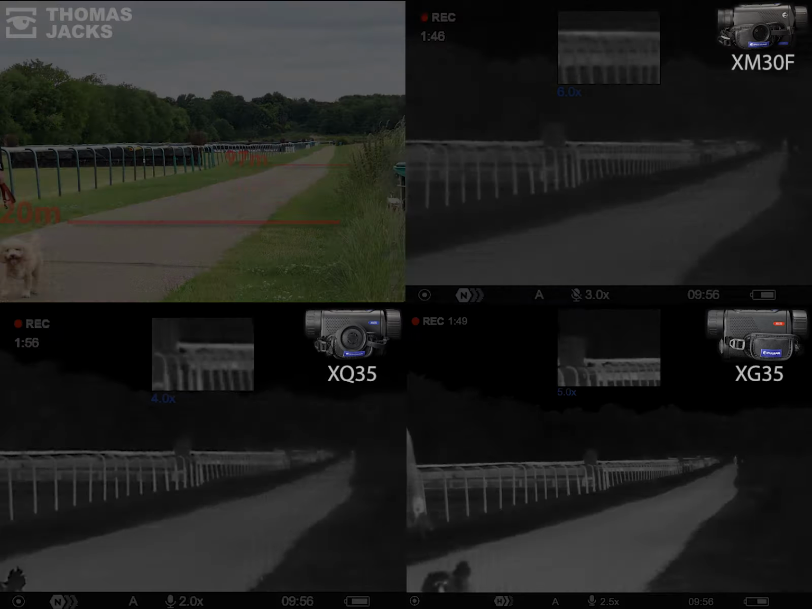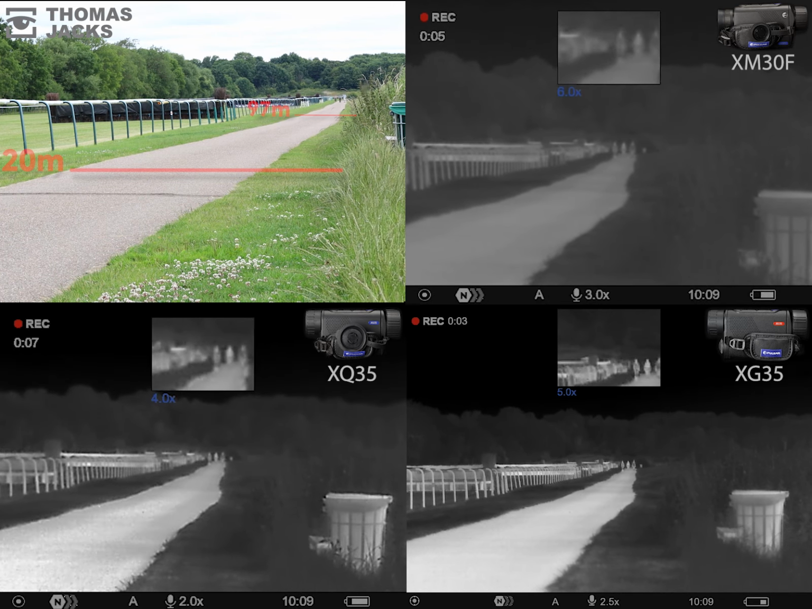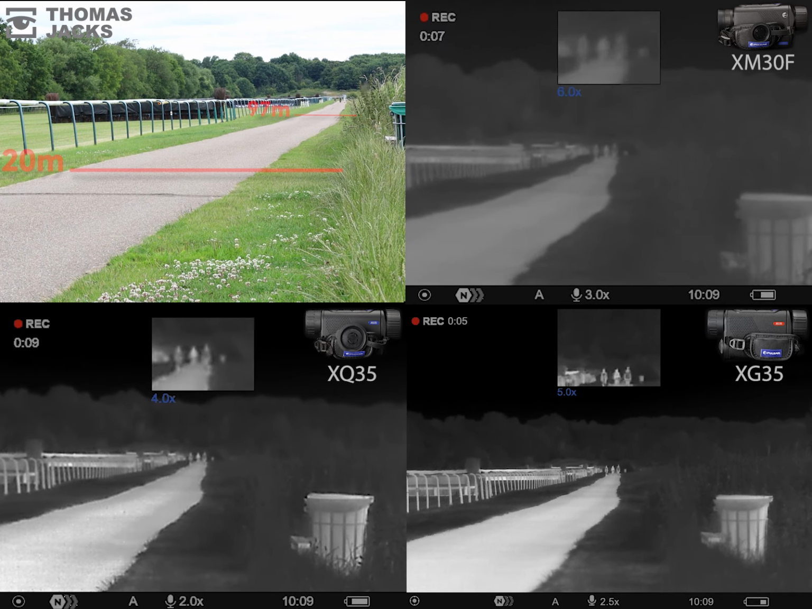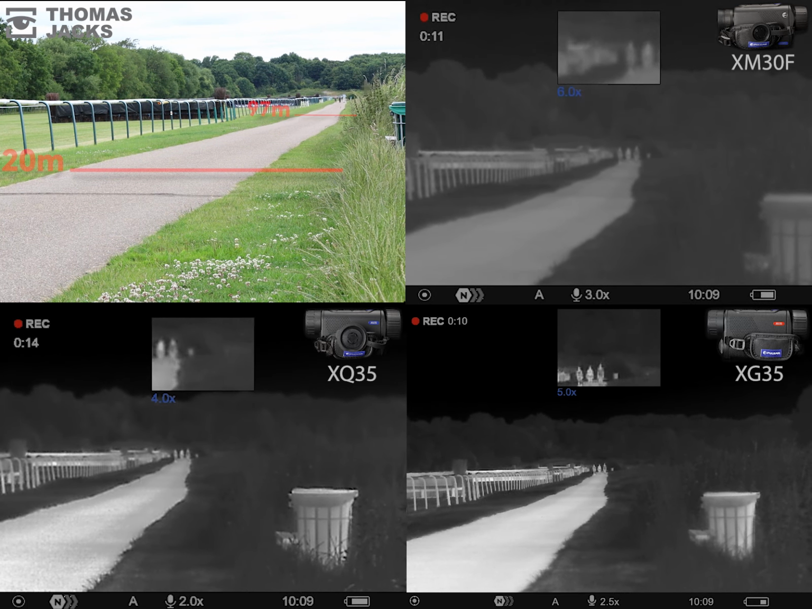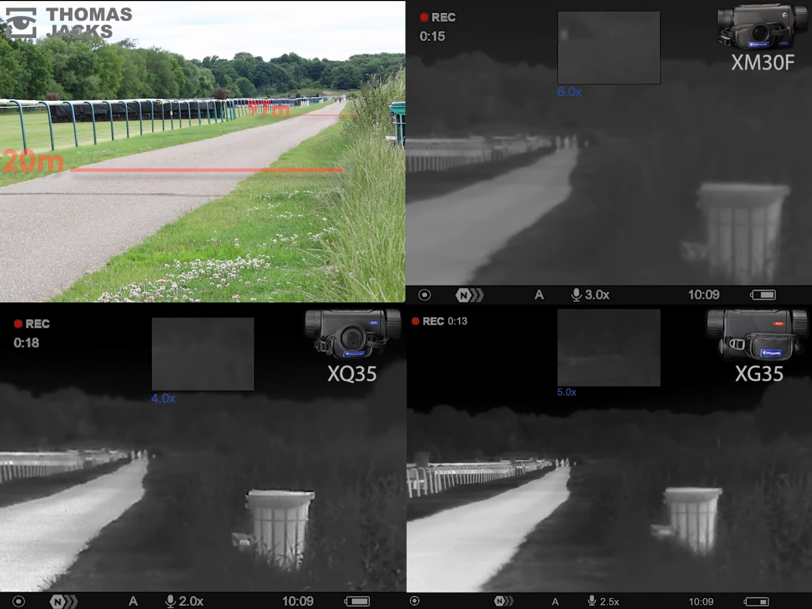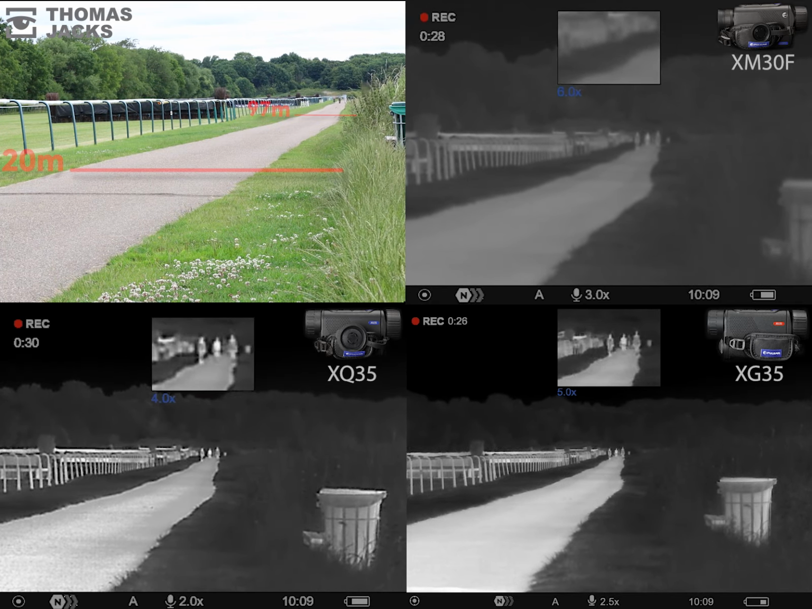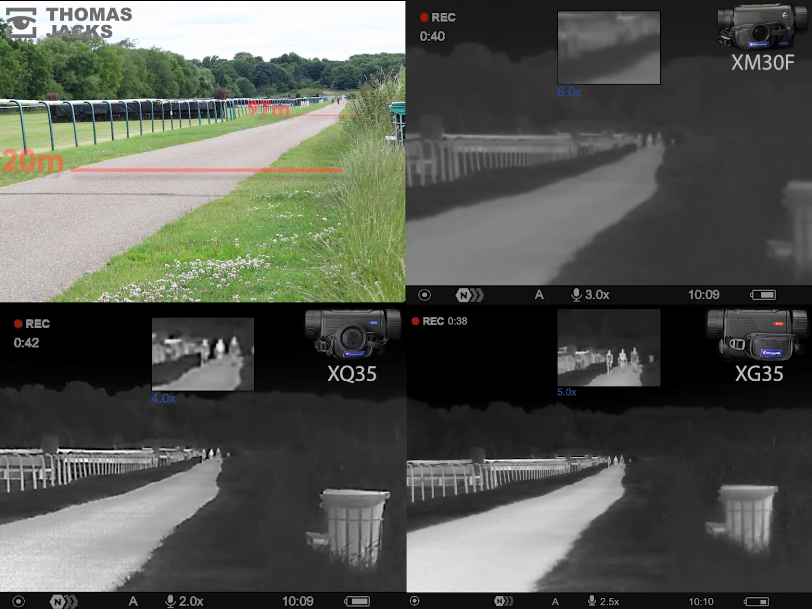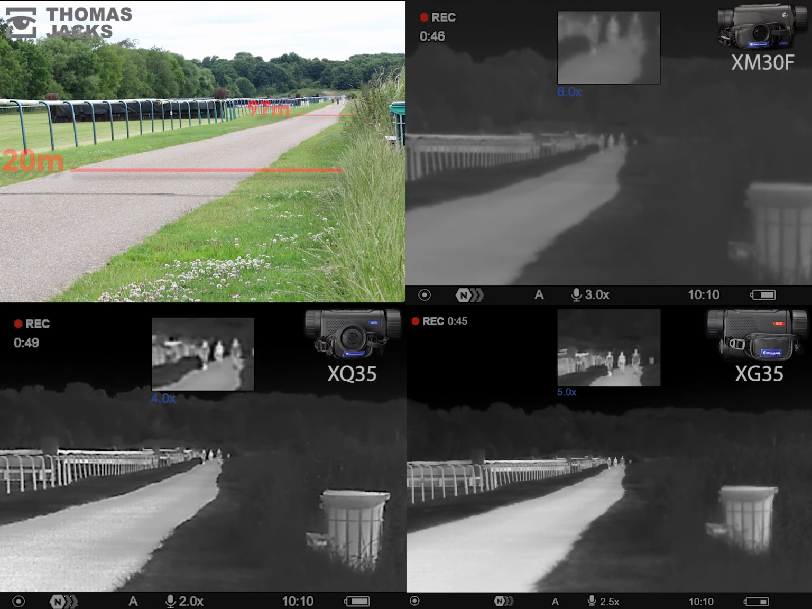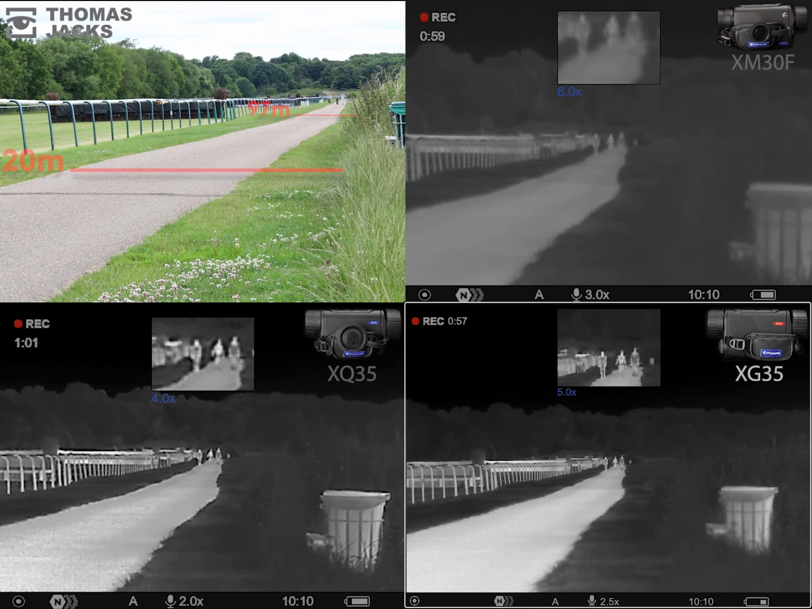So let's see another pass, this time starting off at around 400 meters. So we can try an industry standard ID test and check the distance we can discern men from women. All the Axions easily detect the three people at this range, but let's start speeding up the action. Okay, now we're at about 300 meters and the XG starts to identify the person on the left is likely to be female, even without any zoom.